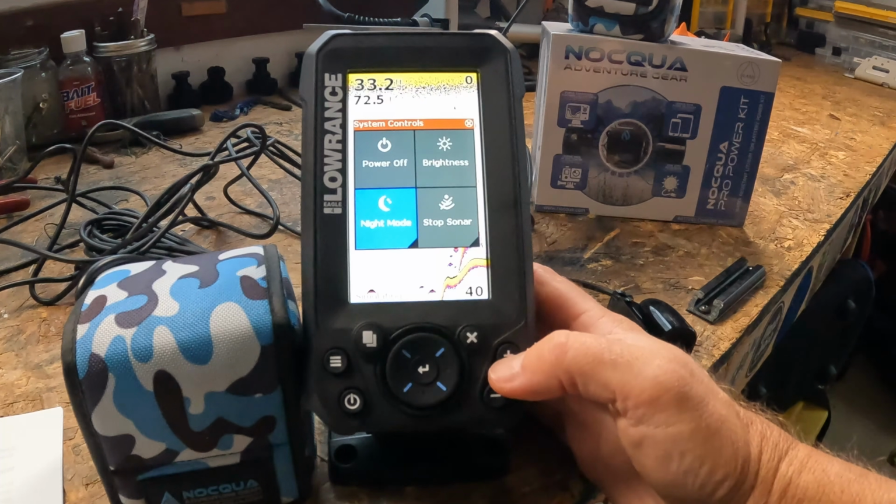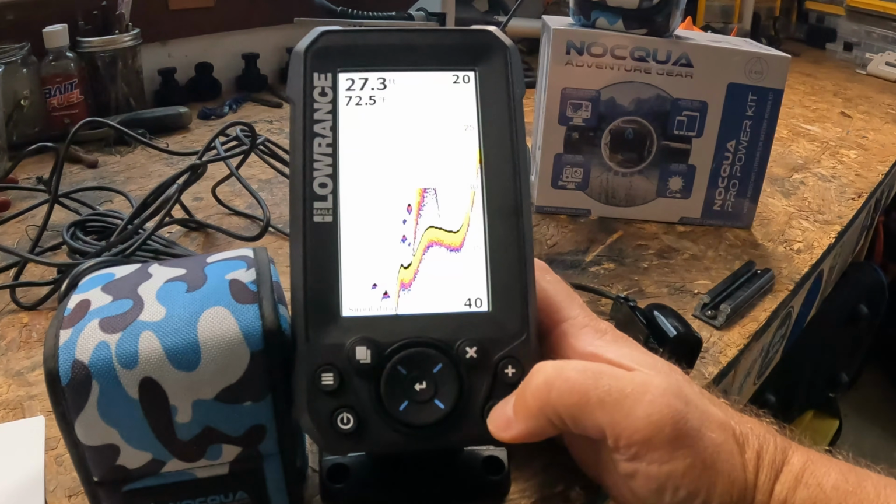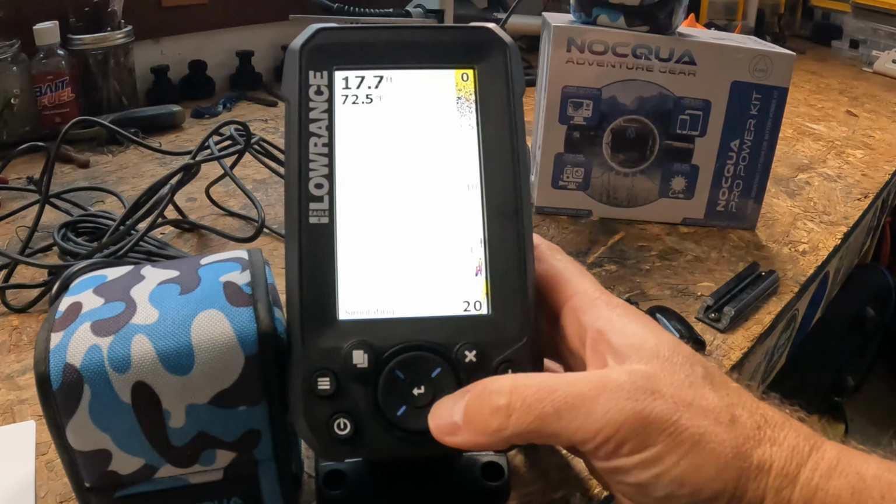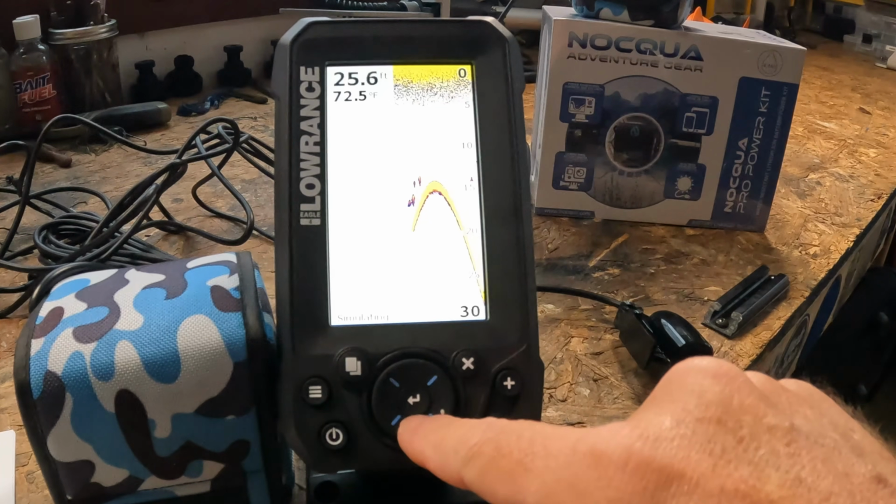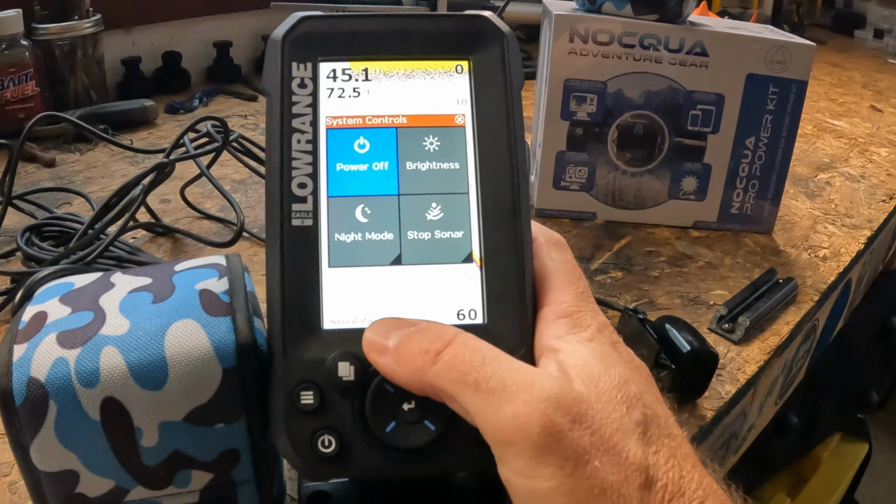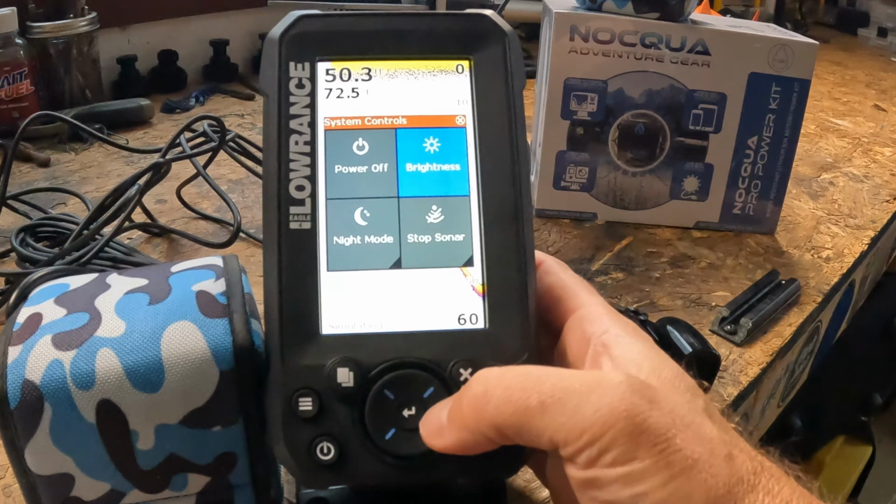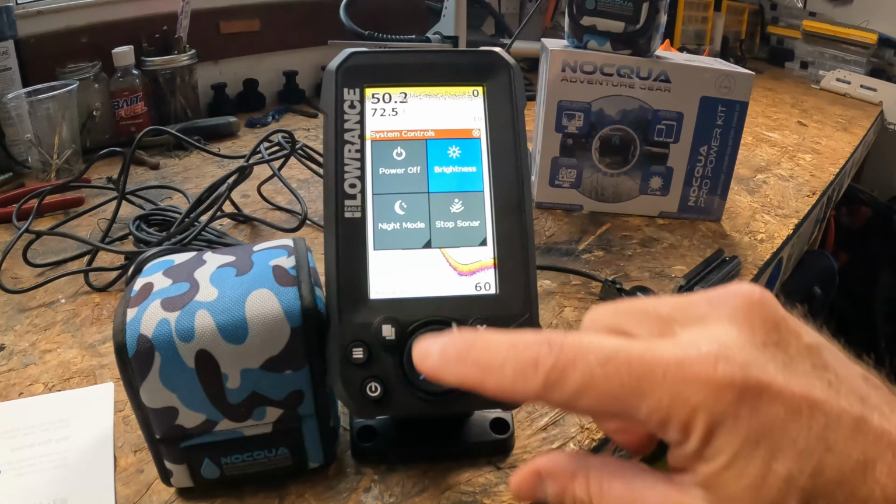Over here, you get your zoom buttons. If you're on the sonar and want to zoom in, you can do so using those buttons. And then in the middle of your multi-directional keypad is your enter button. So let's say you're on your power menu and you want to go to brightness. In order to select that, you hit the middle, and that's how you select. That is your interface.